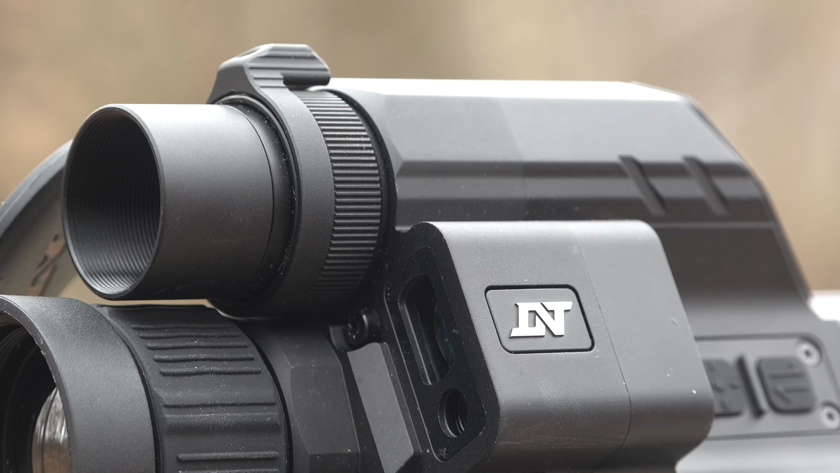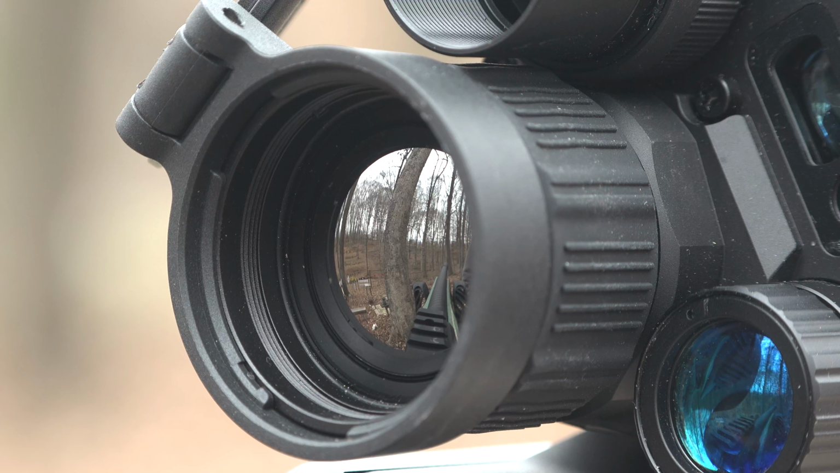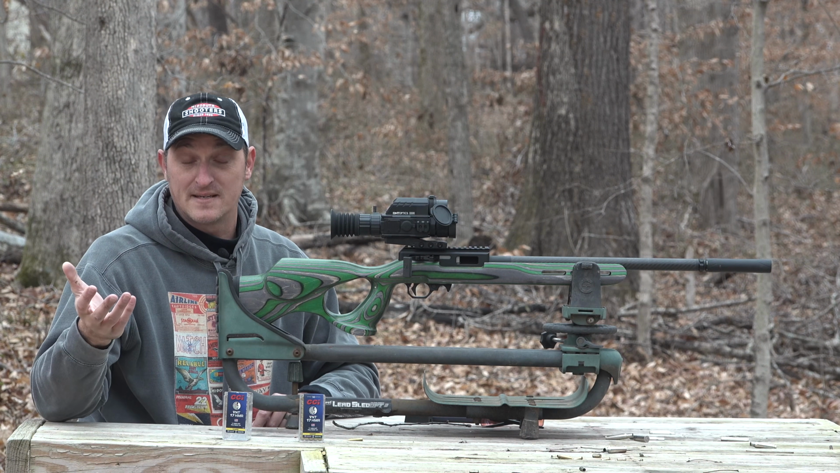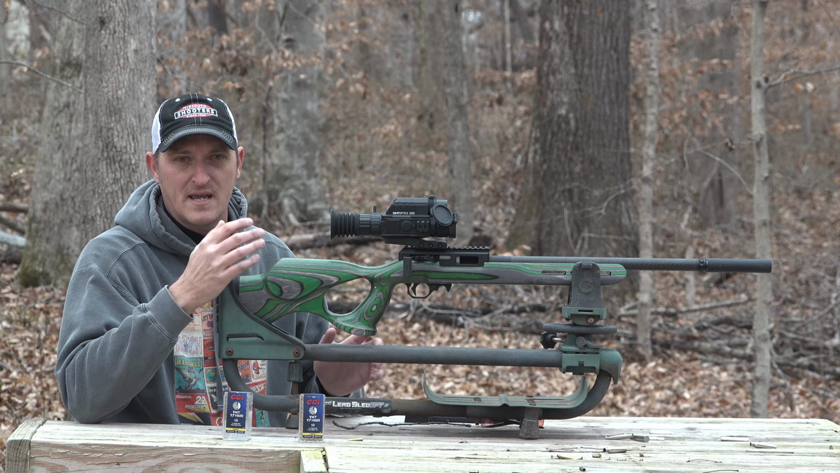Right up here is your day-nighttime scope, down here is your thermal. So you can't just sight in the thermal and expect the daytime to be sighted in. You can't just sight in the daytime expecting the thermal to be sighted in. You have to sight in both of them, and it's very, very easy to do.